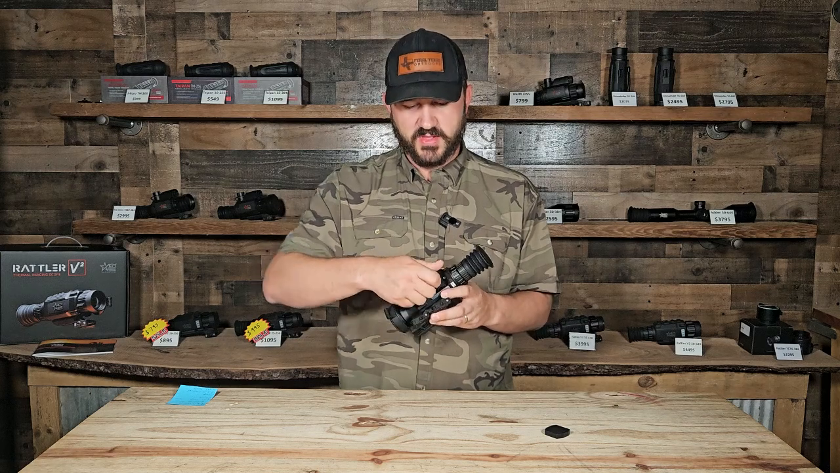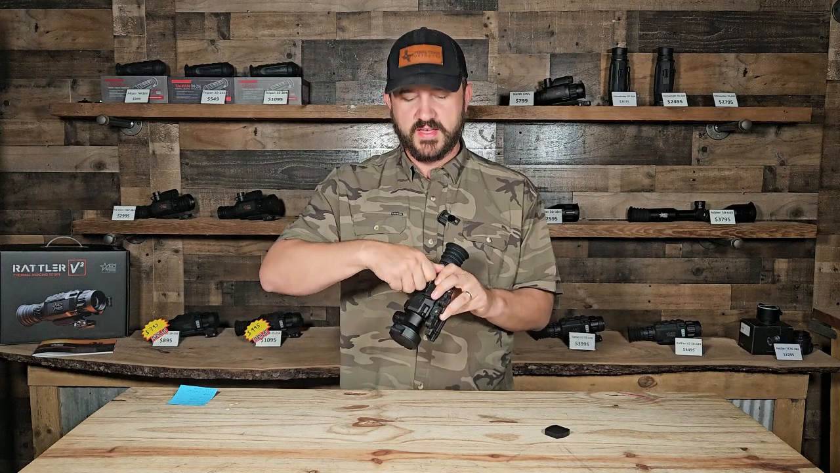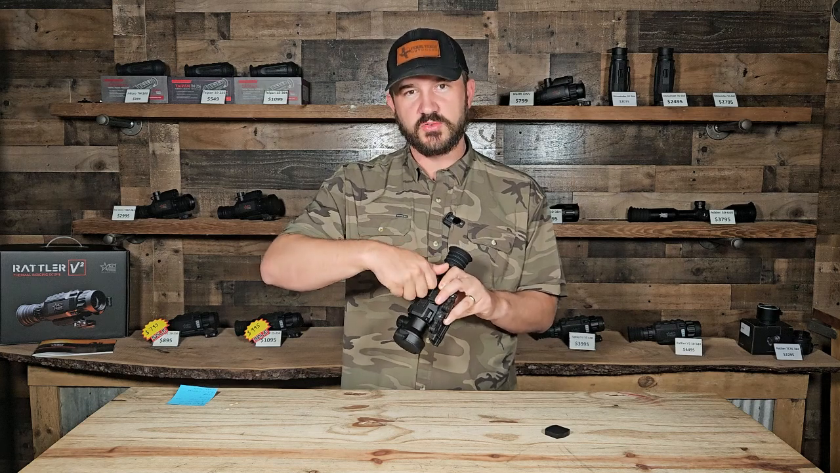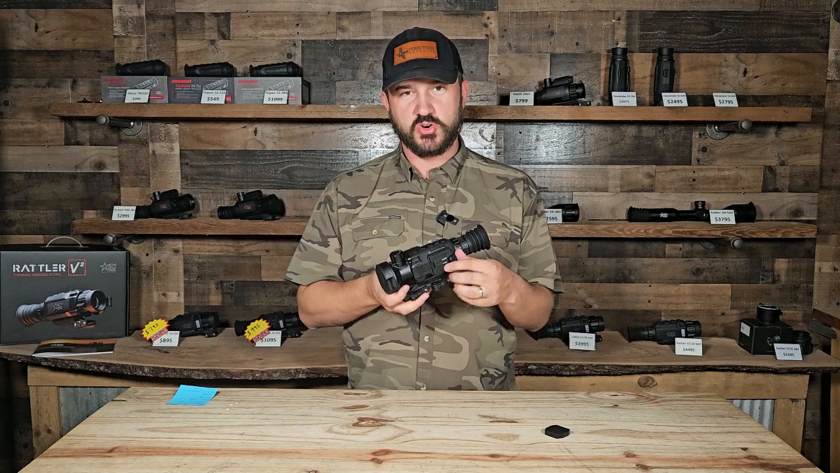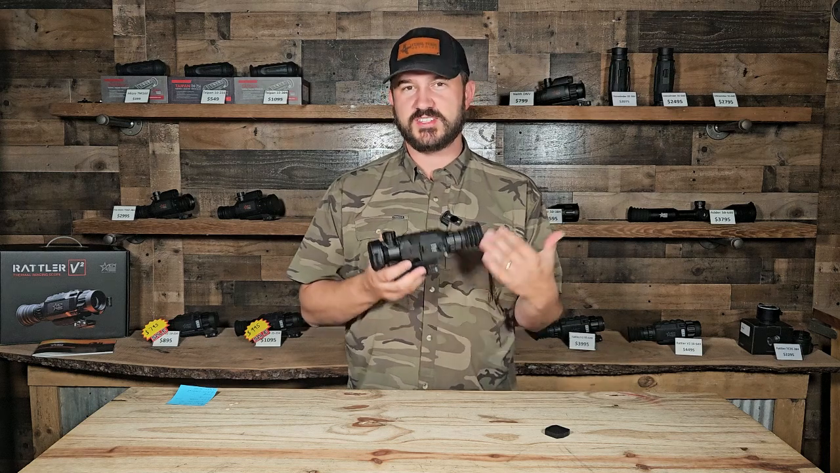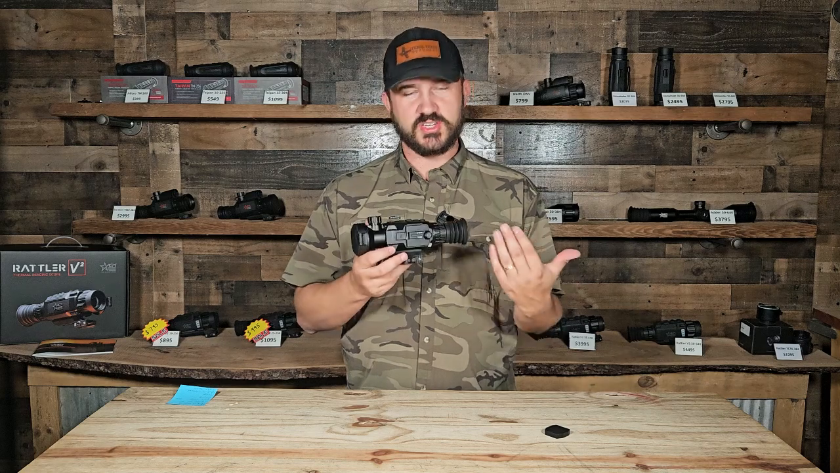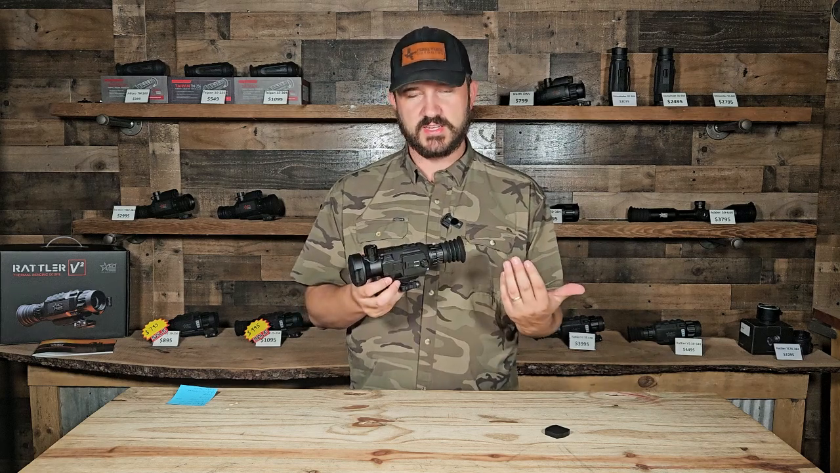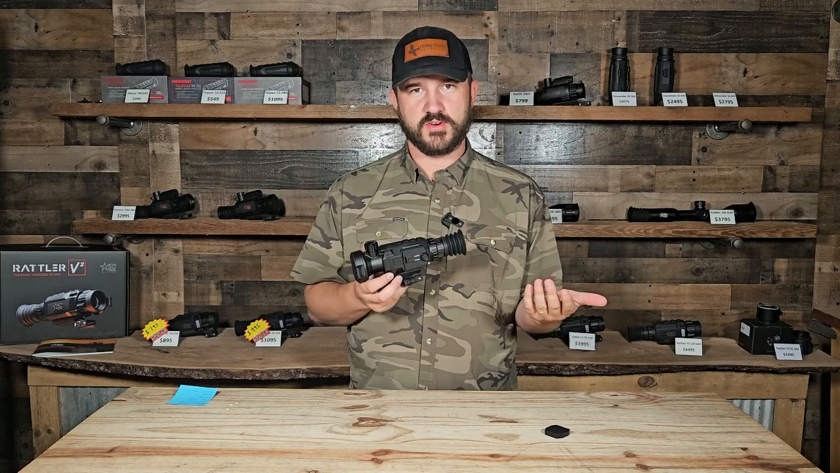We still have people asking us about that for this unit, and the biggest thing is that it actually still runs 5.5 hours on our battery test. We ran rechargeable CR123 batteries in here and still ran 5.5 hours. So for most people, that is a night of hunting on just one set of batteries. You have a second set with you. These batteries cost about 30 bucks. 30 bucks for a set of 4 with a charger.